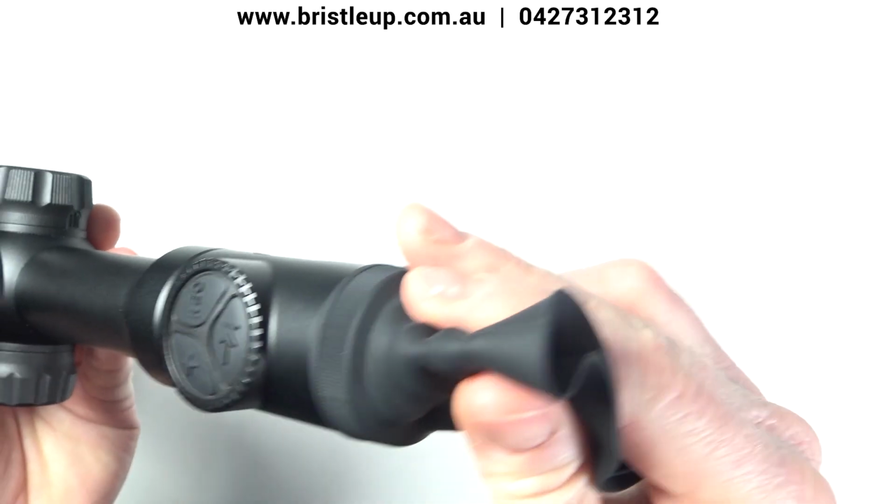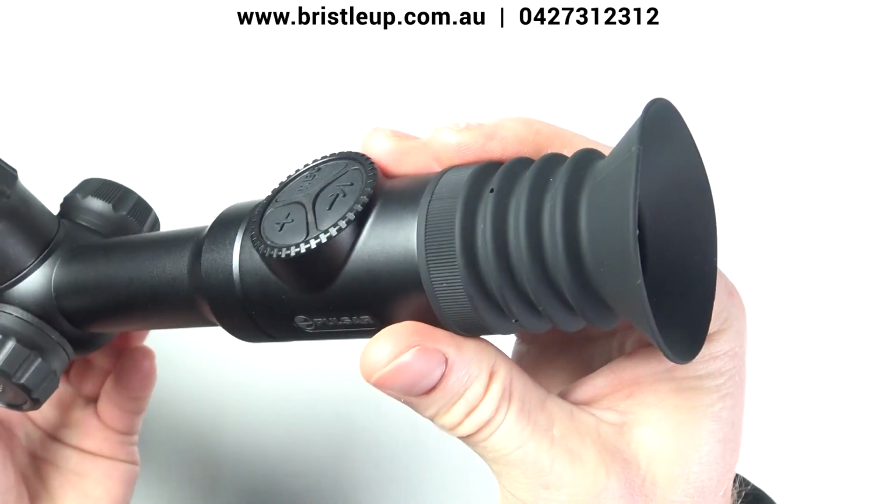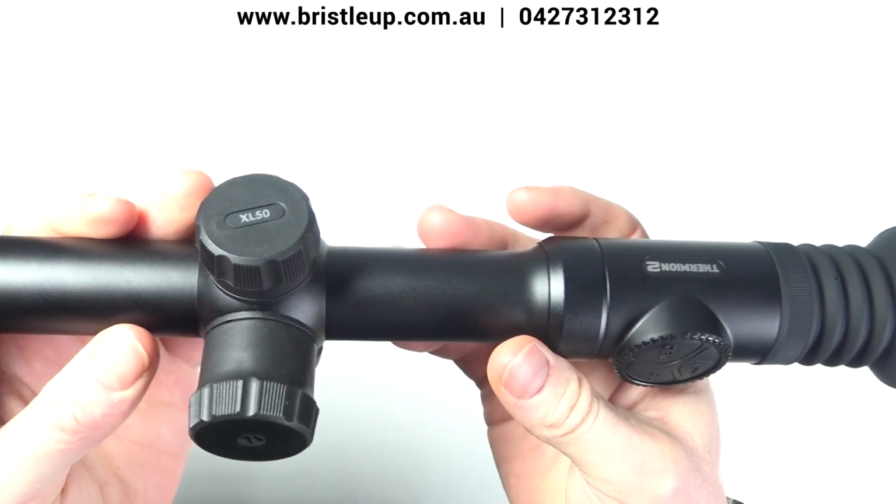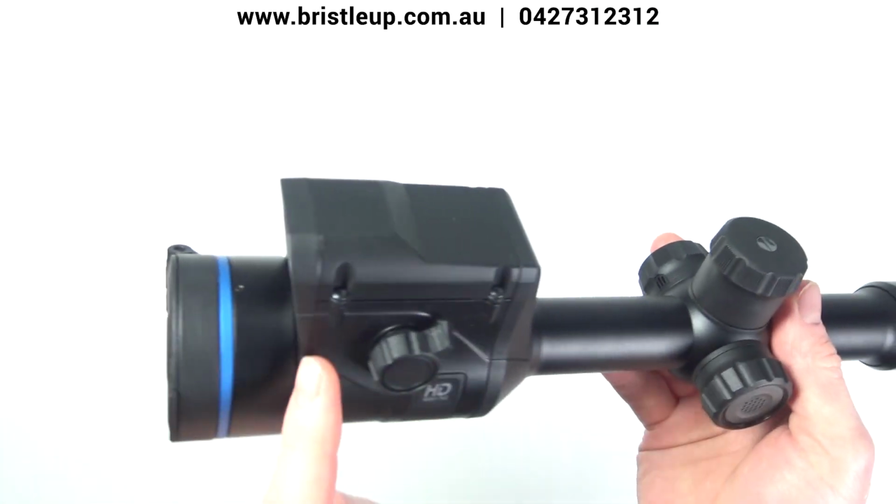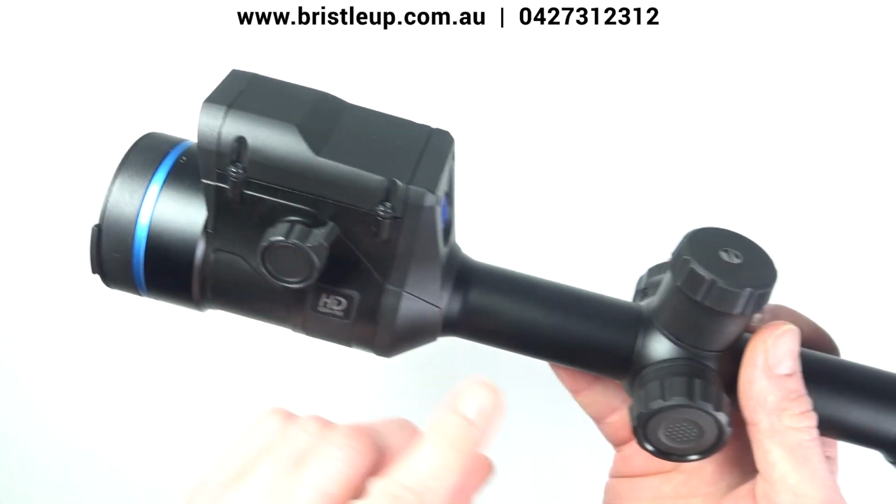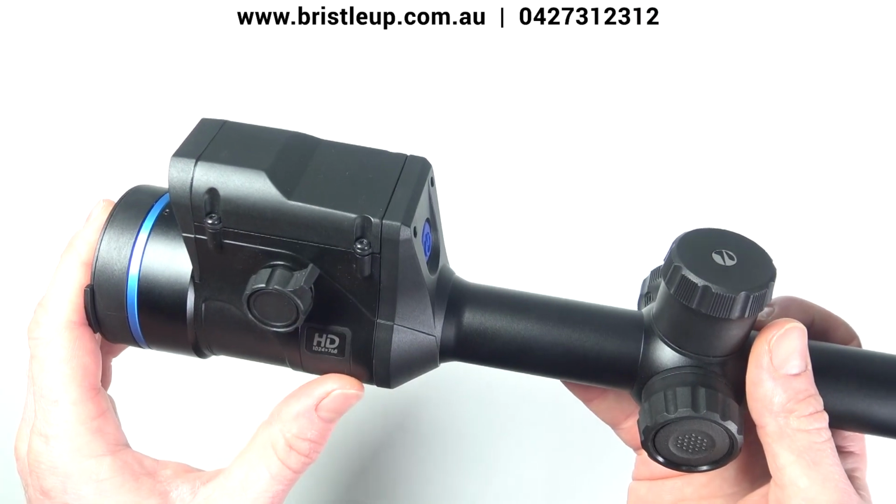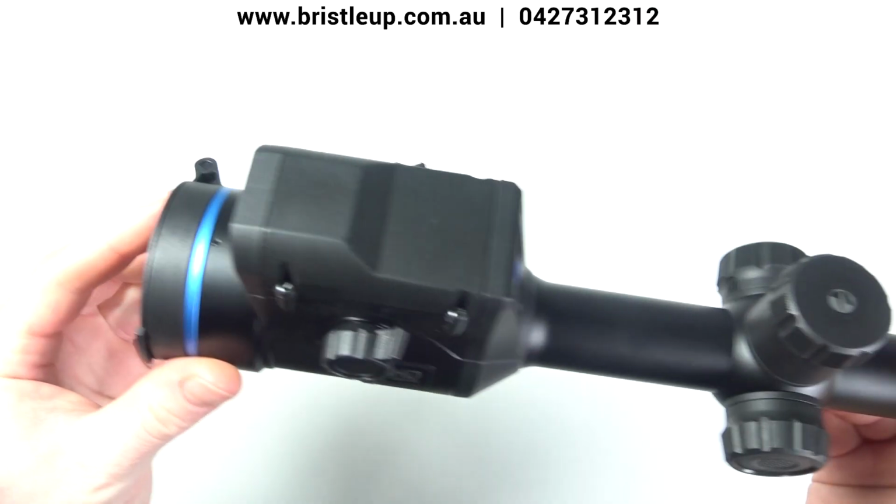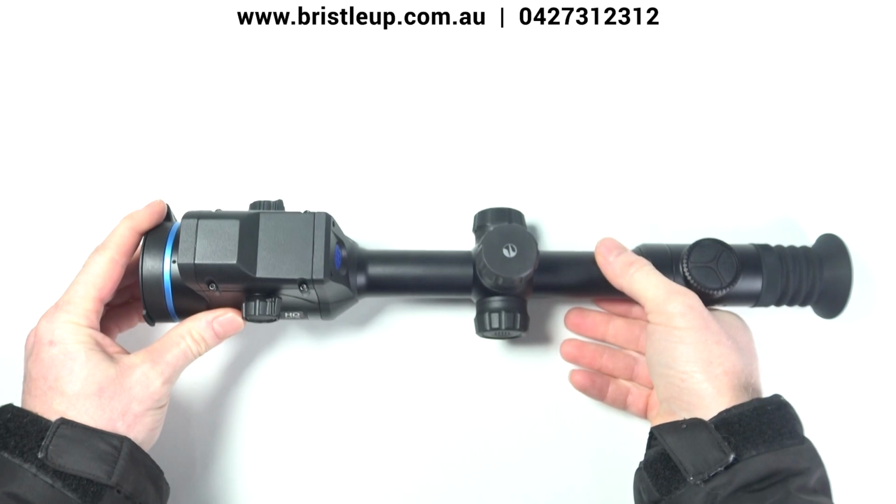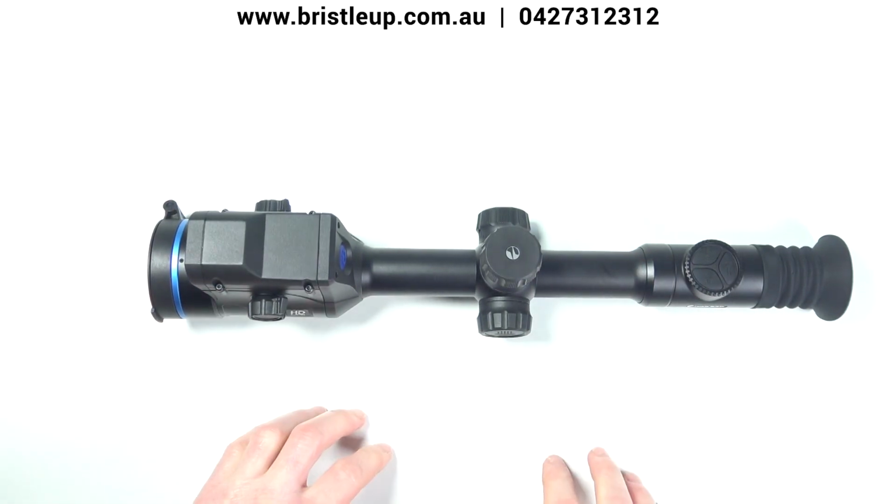Then down the front here we have our rubber eyepiece, which is very nice and comfortable for operation there. So the rangefinder can go out to 800 meters, and it supports ballistics calculation, which is really good. Pulsar does an awesome job on that, but that's the very basics of it. That's about all you need to know at this point in time. There will be plenty of other videos out there, and the manual covers everything.